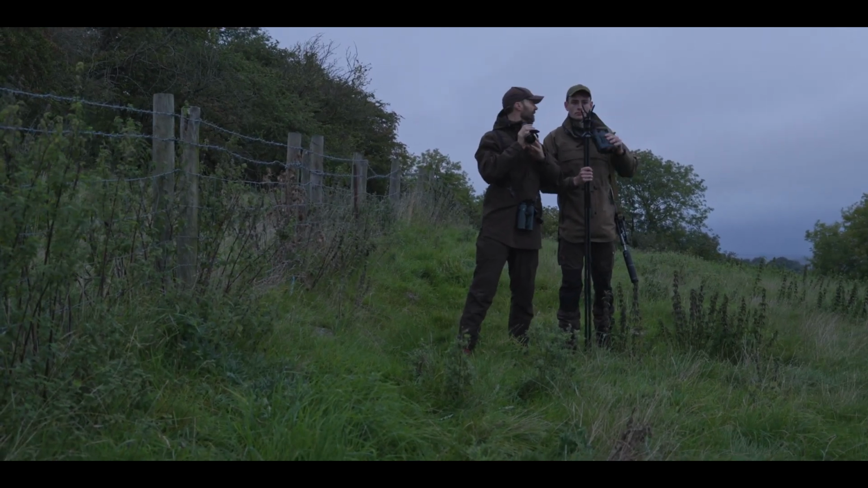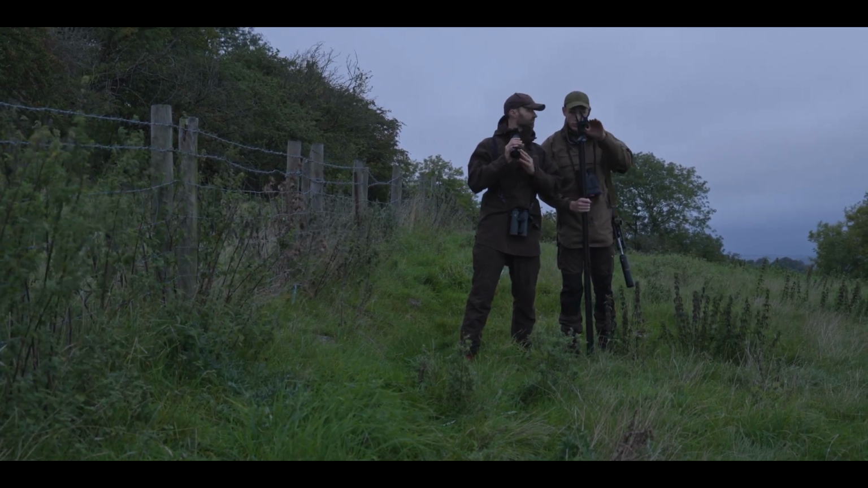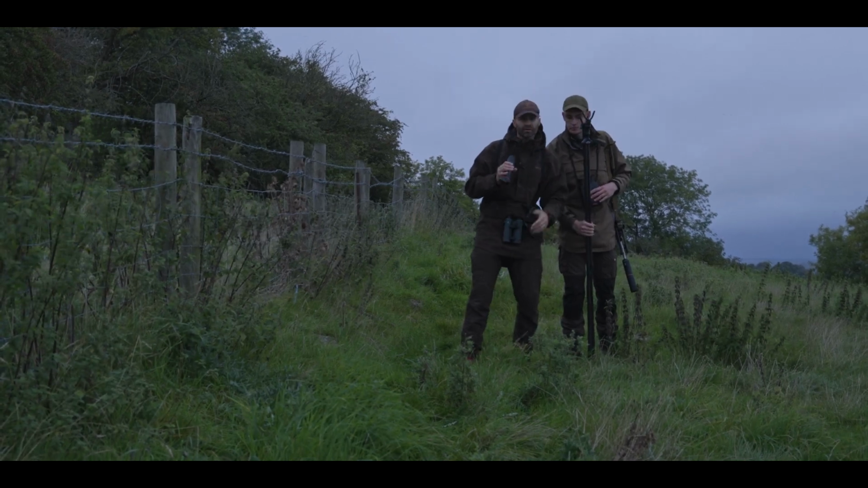There's a few animals down there. It's absolutely perfect. We'll just come on a bit further, I think. Yeah, let's get straight over. You want to get on the sticks as soon as we come over the ground? Yes. Yeah, let's do it.